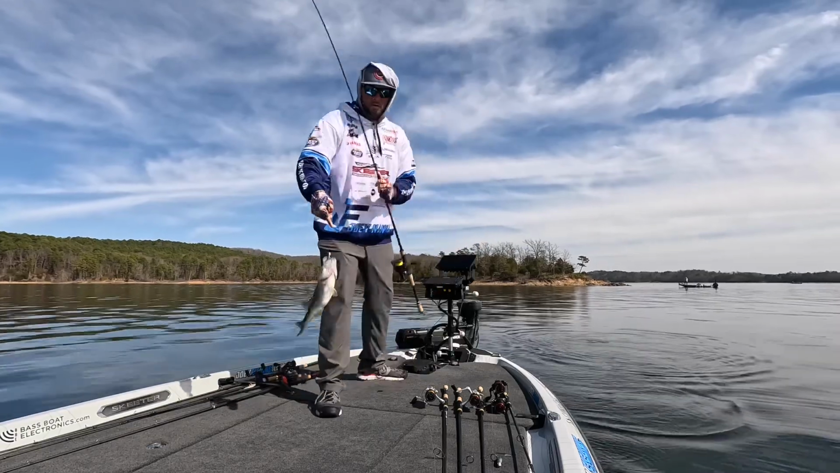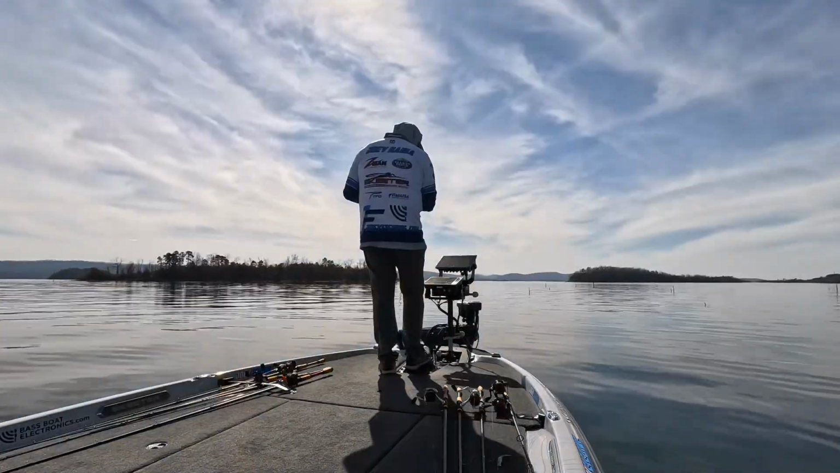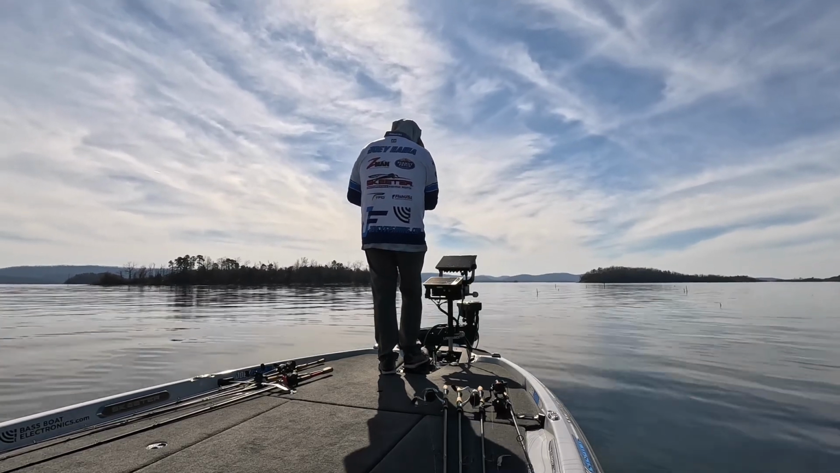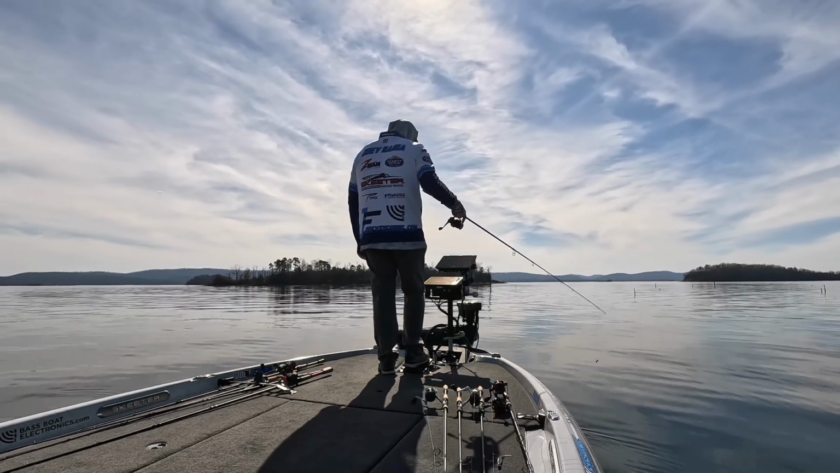Oh, I thought that was a big one. This next one right here was probably my favorite of the day, just because it was up shallower, you know, at least near some shallower timber, and I saw it. It was such a slow tease and a slow bite. It was just awesome.